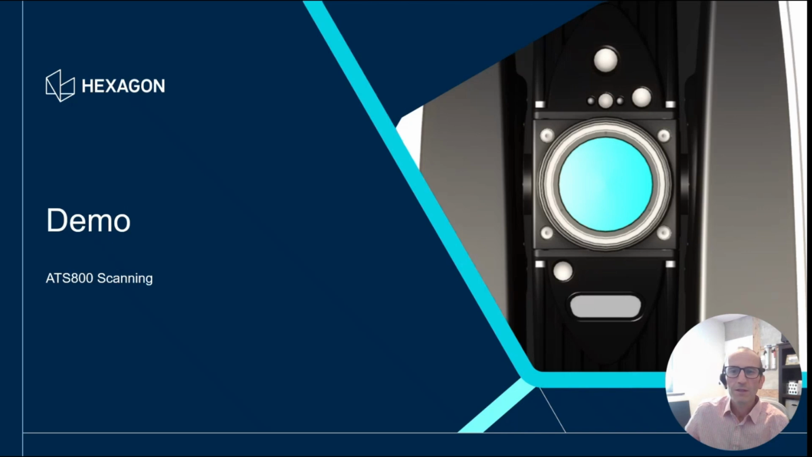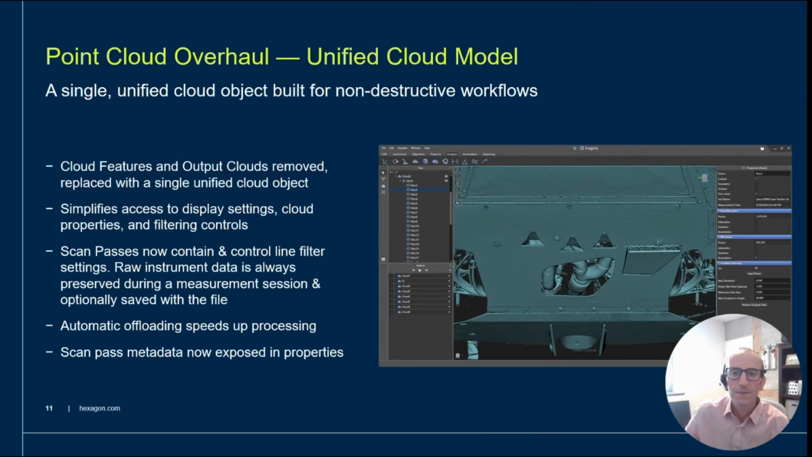That's a good taste of using the ATS 800 in Inspire. I'm real happy with how the dev team approached this one, and work hasn't stopped on this. Look for more in the 2026.2 release later this year. Now let's move on to one of the biggest areas of work in this release, the point cloud overhaul.